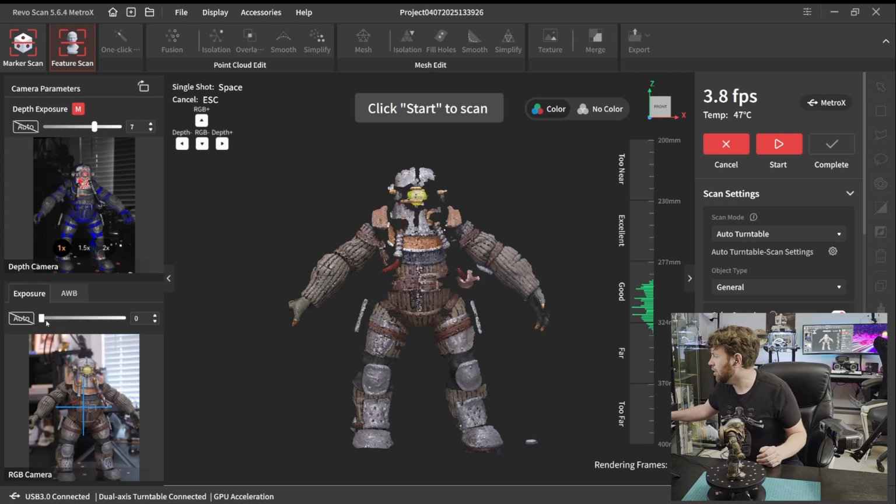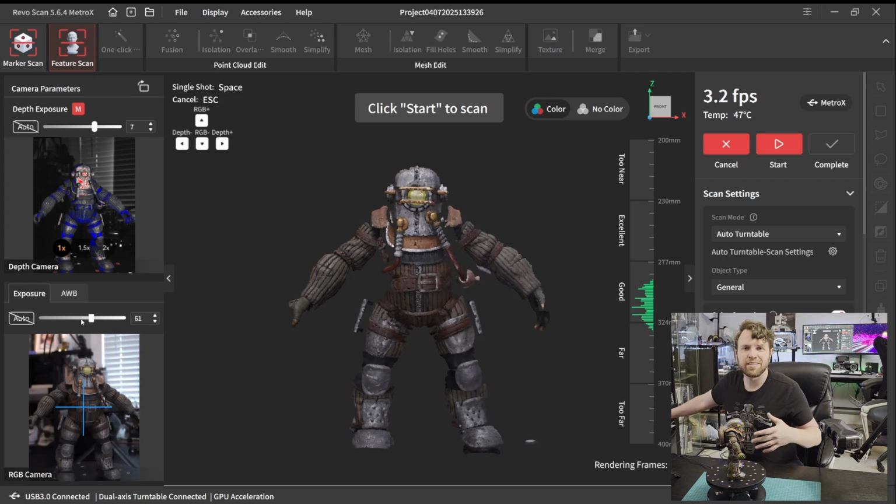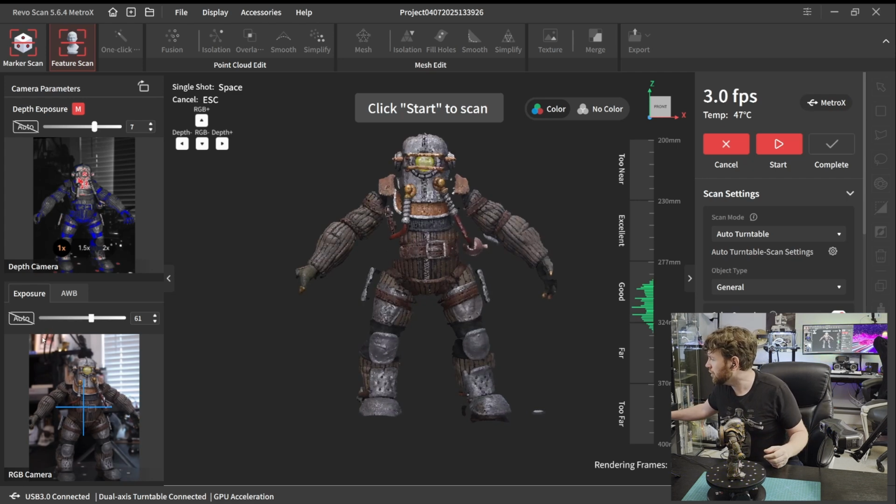So I've turned off my auto exposure. I'm going to probably bring this, let's start in the middle, 50, 49, let's go brighter. This room is, despite the HDR video capture from my camera, a little bit on the dimmer side. So I might need to actually bring my exposure up a little bit more. That looks good.